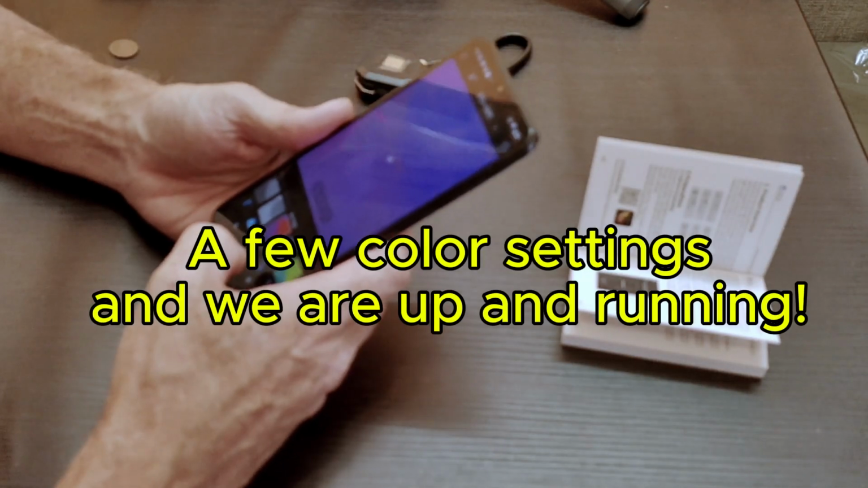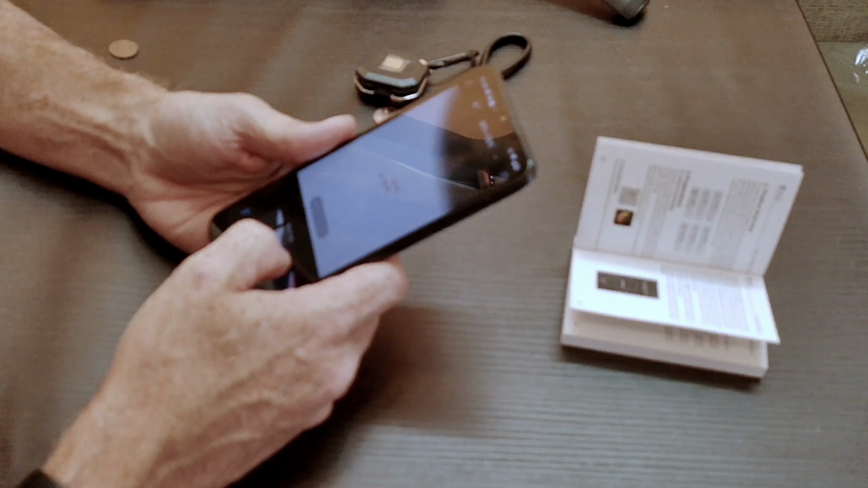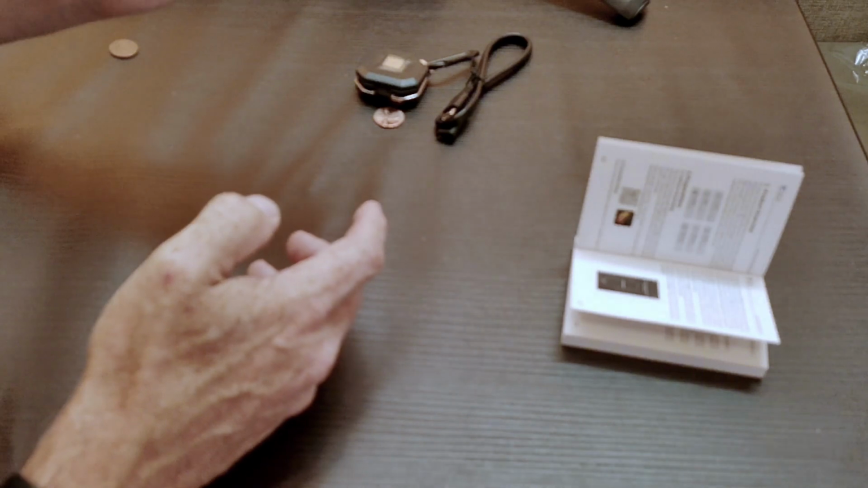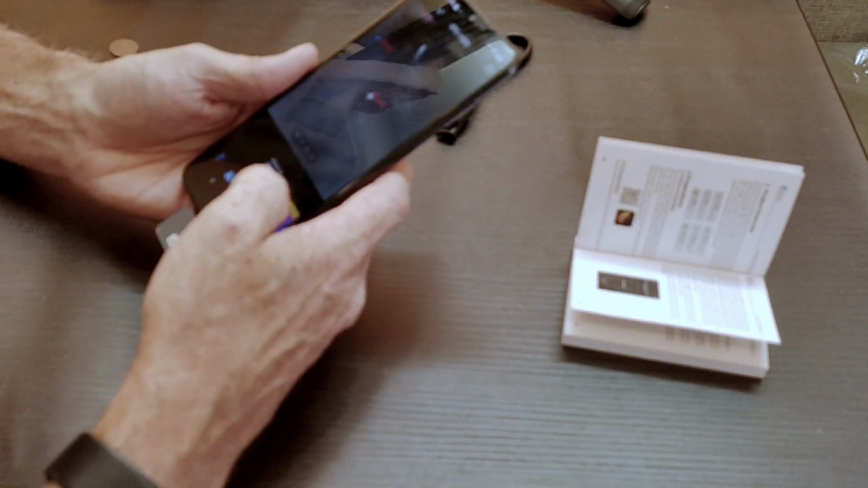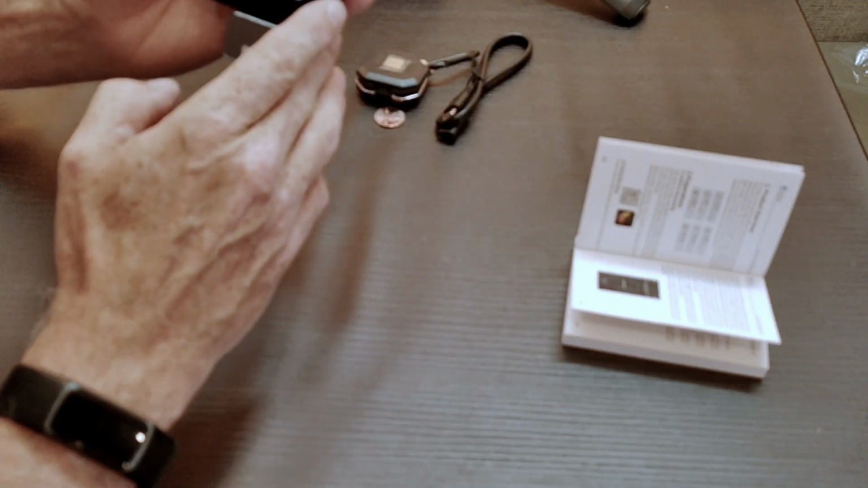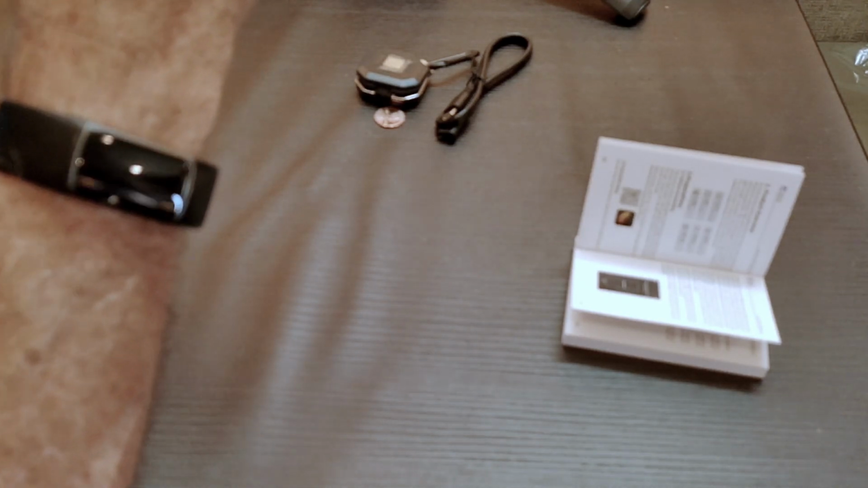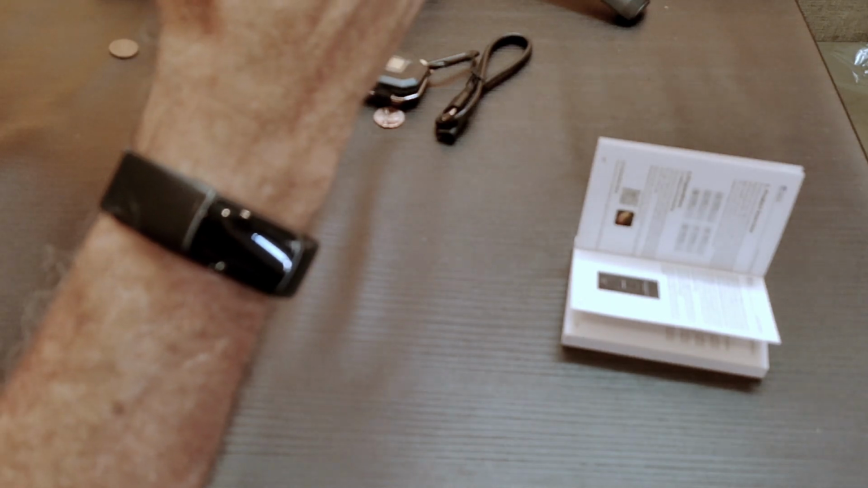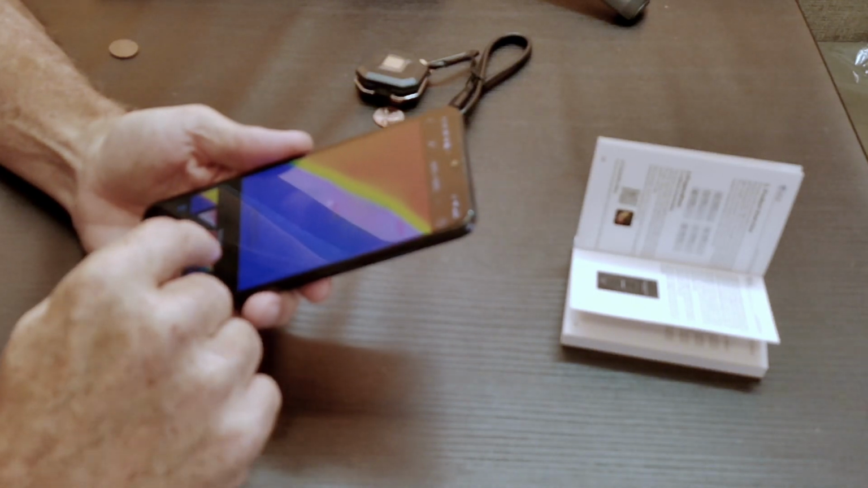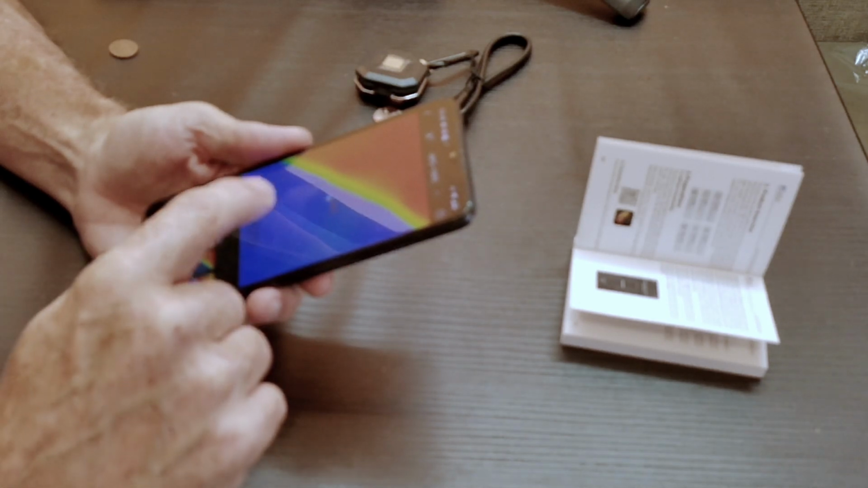All right, so you basically have in this option here to go through and pick the different palettes: hot is white, black is cold. So you can do it that way, or you can go in and pick the iron red, which is one of your normal ones where you can see the hot devices that direction. As I point to the window here, the window shade, you can see there's definitely some heat there. That seems to be about as simple as it is. They've got a rainbow one here, which looks like it's blue and red and yellow, which is kind of your typical one. I'm going to leave it there.